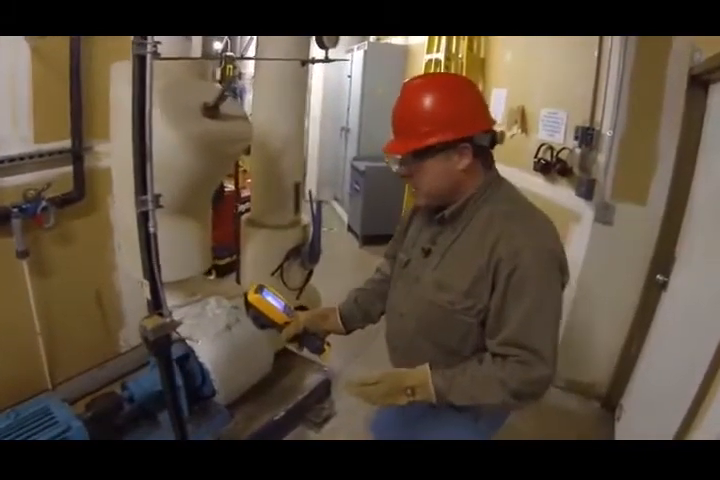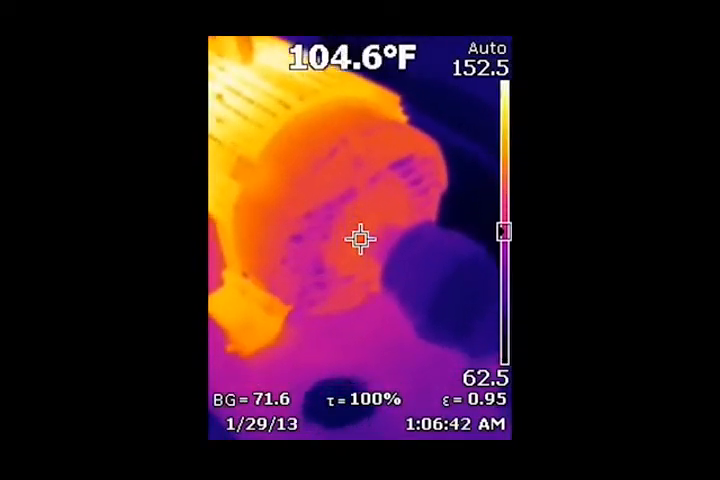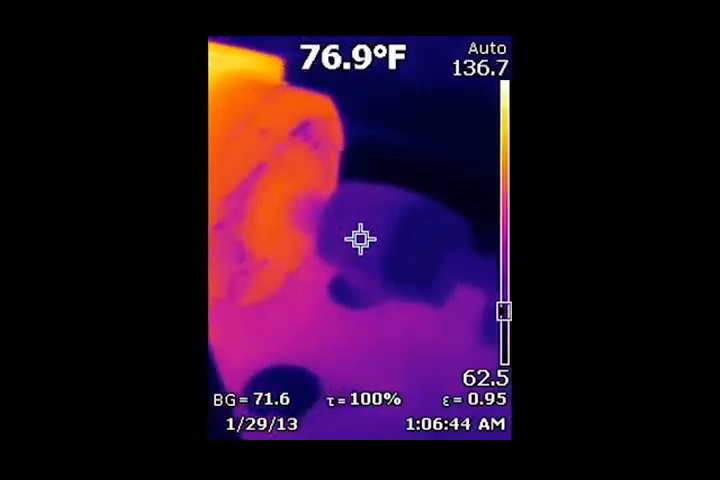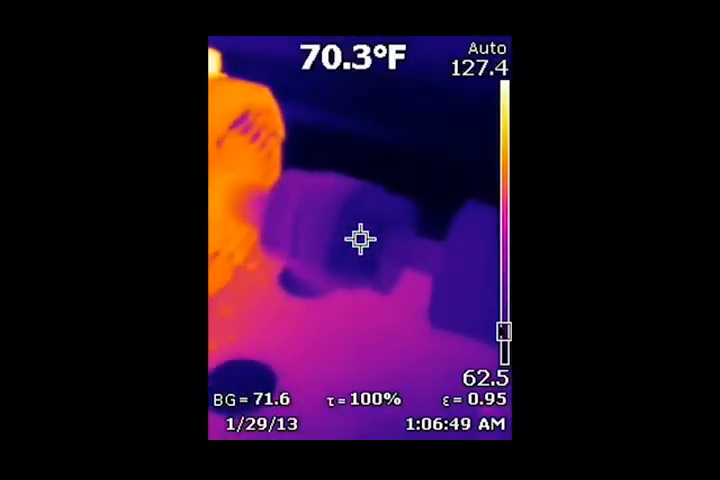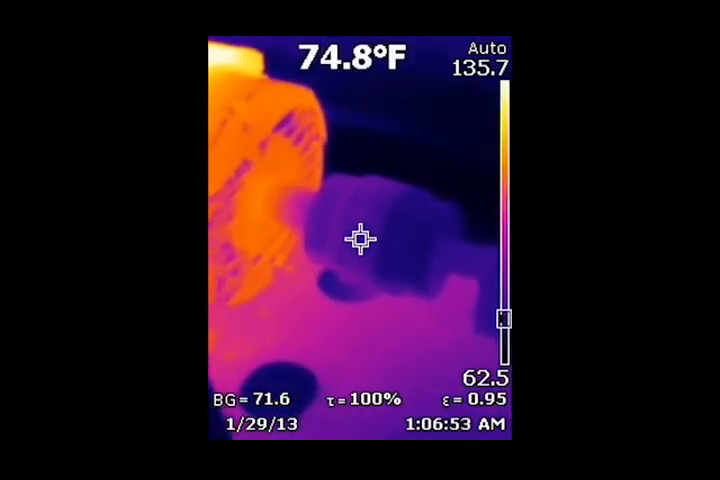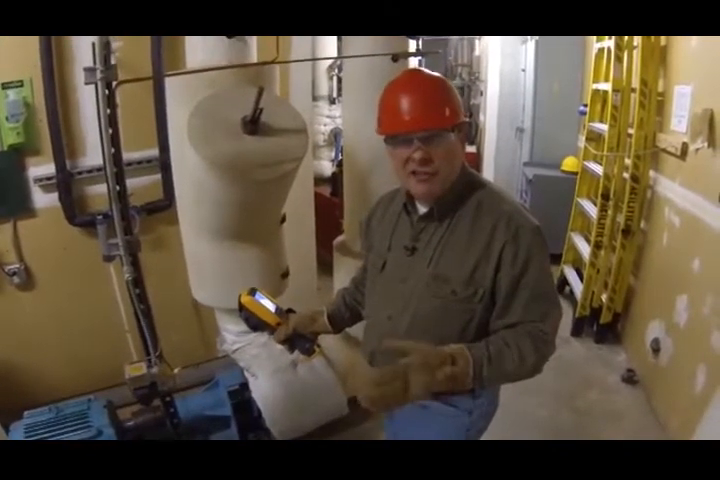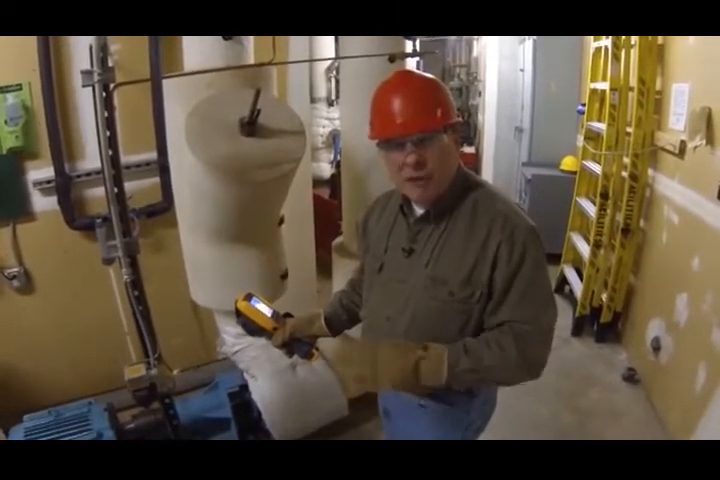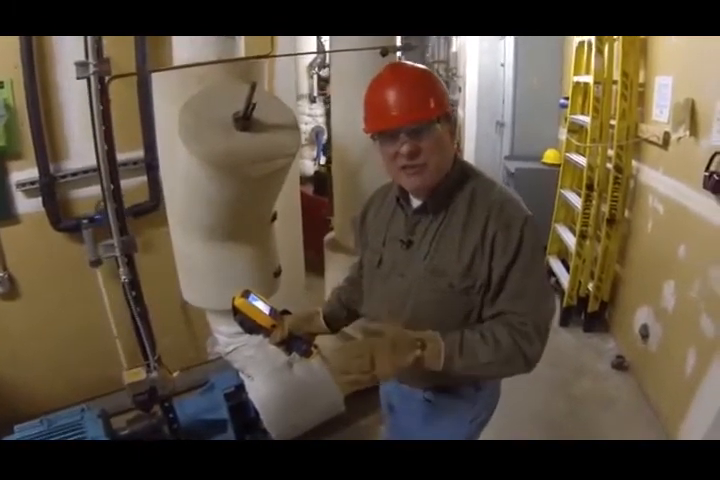I'm going to come up here now and we're going to take a look at the mechanical portion of the motor, the bearings. So once again, we're looking at the shaft end of the motor, and I don't see any issues. If I were to see an issue here with this particular bearing, it would be warmer than the rest of the housing. Usually if something is 5 to 10 degrees centigrade above the temperature of the main part of the housing and it's on a bearing area, something's going on with that bearing.